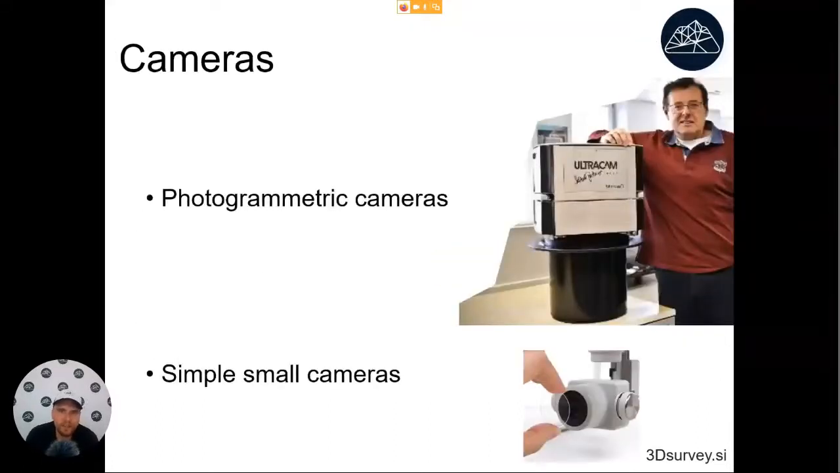So let's talk a little bit more about cameras. A few years ago, when we were starting with photogrammetry, people were using what we called metric cameras. Here we see an example of a metric camera. This one is called UltraCam. It's produced by Microsoft. These were the tools that were used to map countries or do photogrammetry. This kind of camera used to cost somewhere around $1.5 million, so not many companies were able to afford this kind of device.